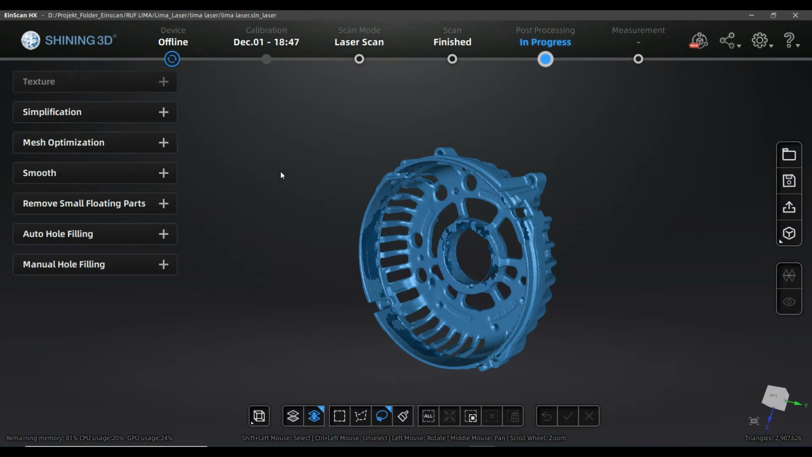And confirm will lead you to the next menu that in the previous version of the software was located on the right side of the screen. Here you've got all the mesh operations that you had before and some additional features.